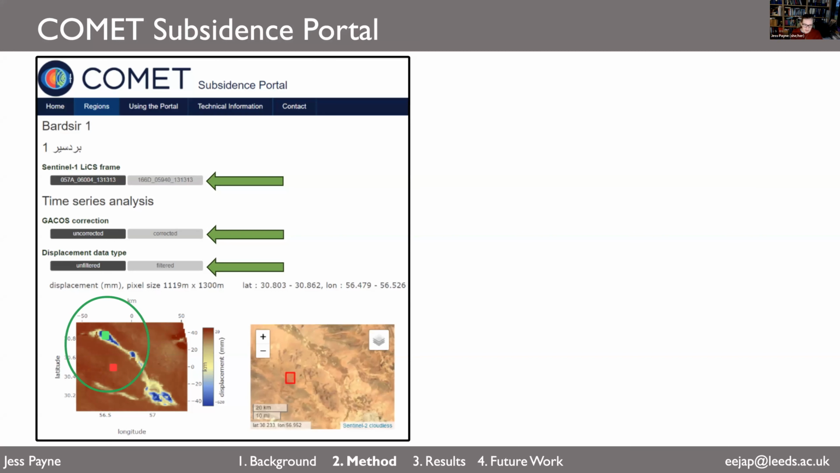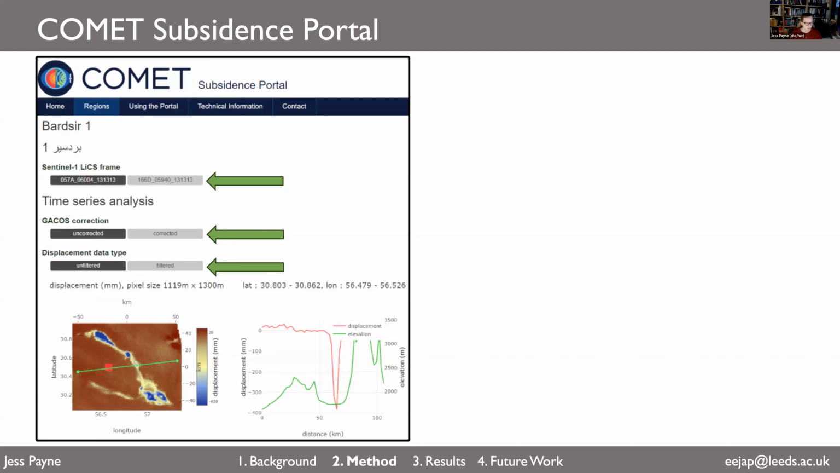You can also select to view the Sentinel-2 cloudless layer, so you can see what the land cover is like where you're viewing your velocities. You can also view a profile across the velocities in the scene. So this green line shows on the right the displacement that you're viewing, so you can see it's quite sharp in the center, where in the elevation behind it there's a valley.